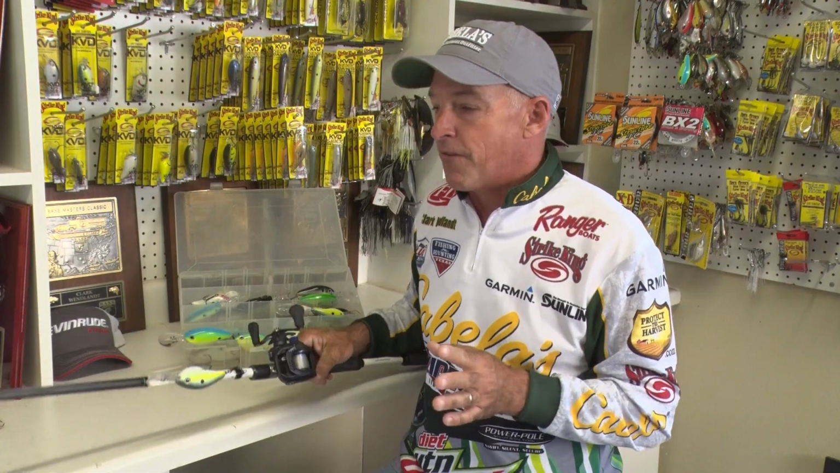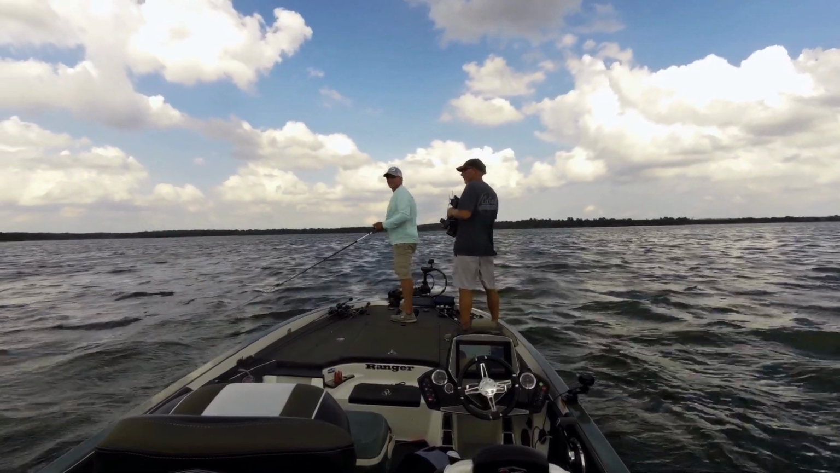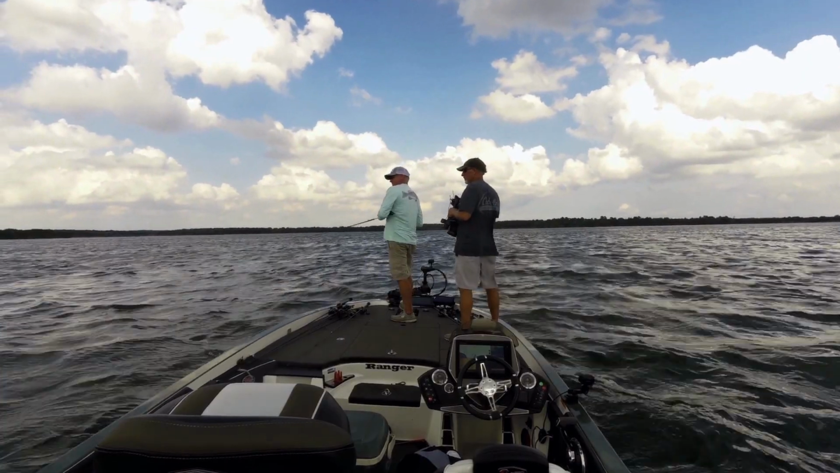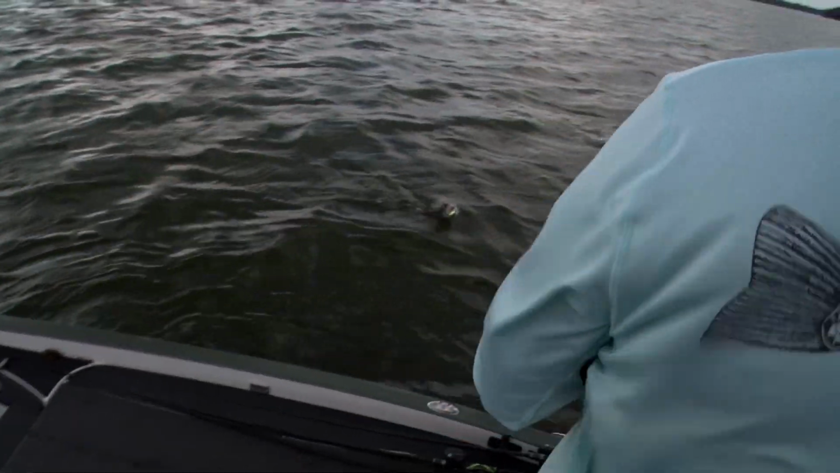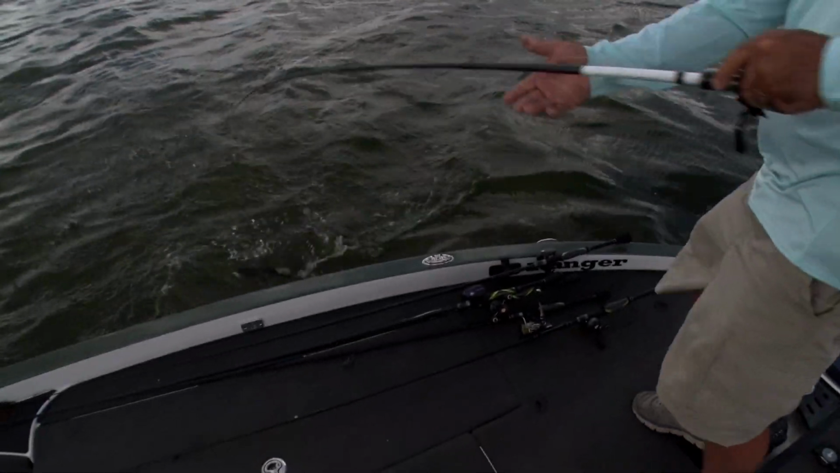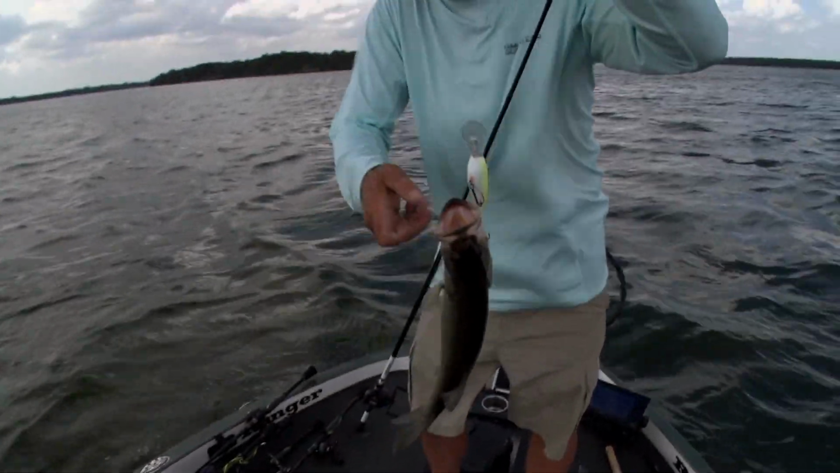The setup seemed perfect. I thought we were going to catch them on a variety of baits, but we only ended up catching them on a crankbait. They wanted that really fast retrieve. The faster you reeled the bait, the more fish we caught. It was a fun day. Now, hey, that was a good day.